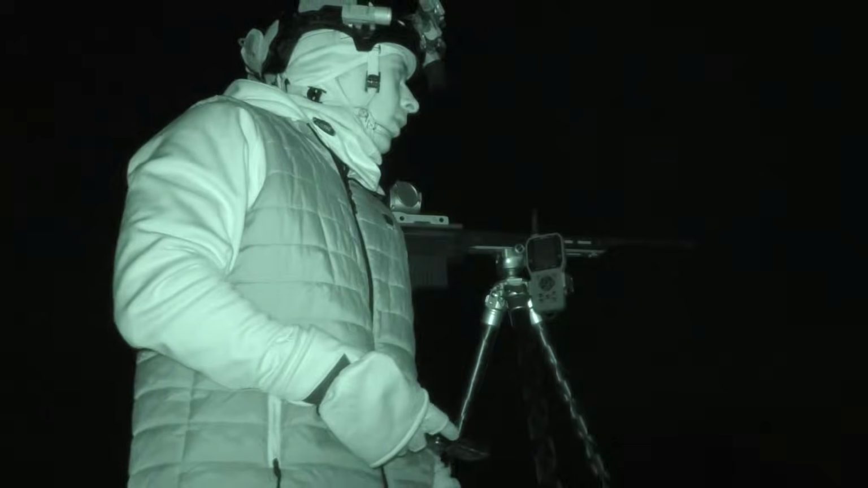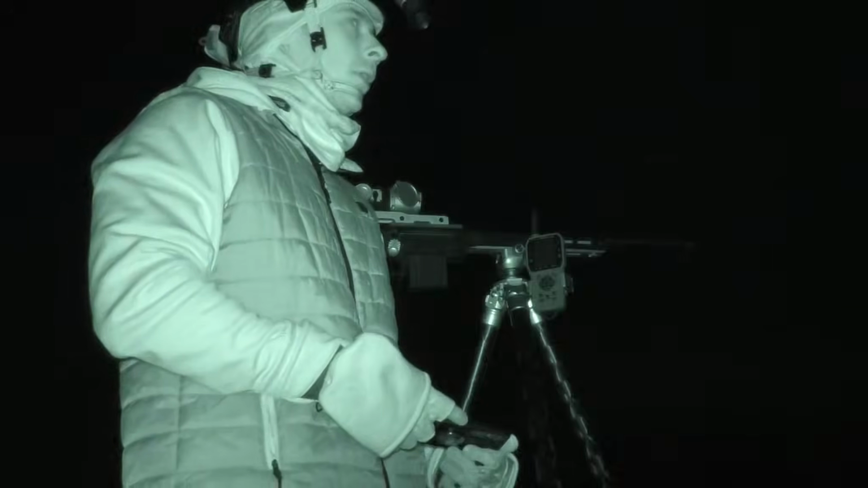Stoned him at about 280 yards. Had to zoom in a little bit on that one.